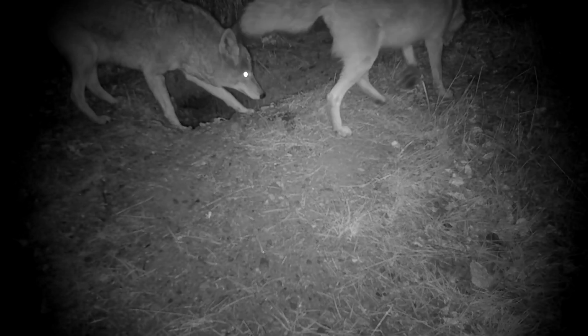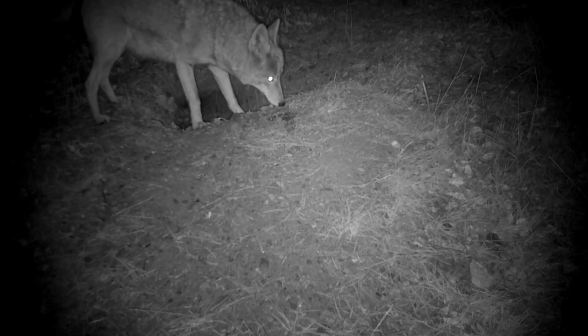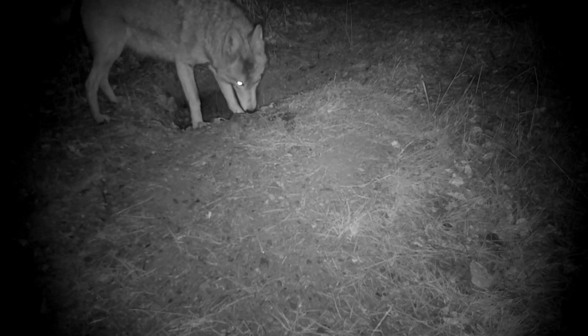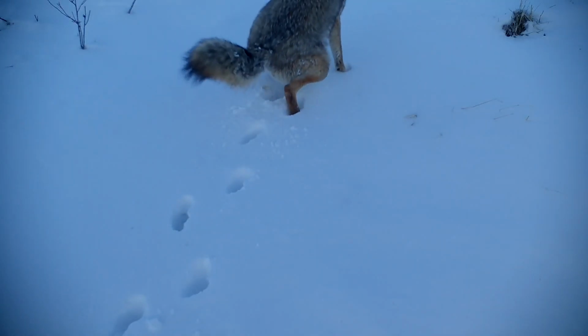The den's mound of tailings was a scent station. It was like one of those doormats with a message that reads, "Please pee on me." Even in the snow, the command was loud and clear.